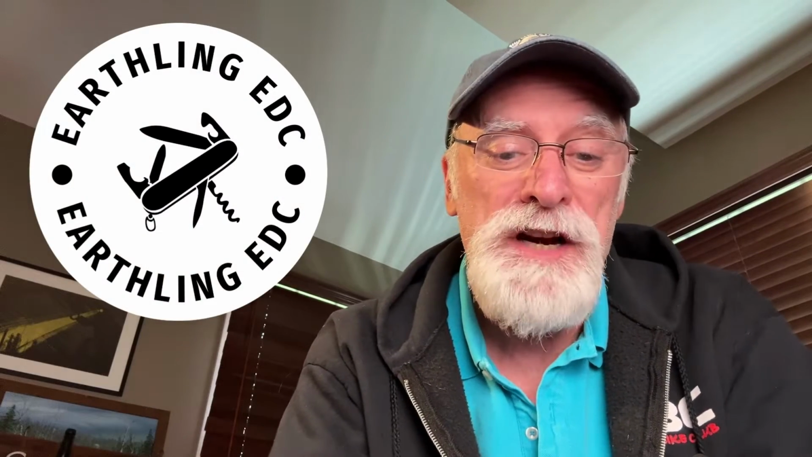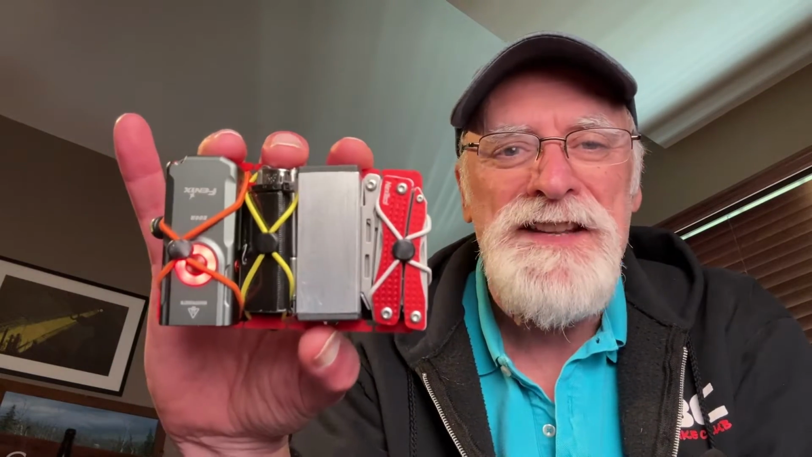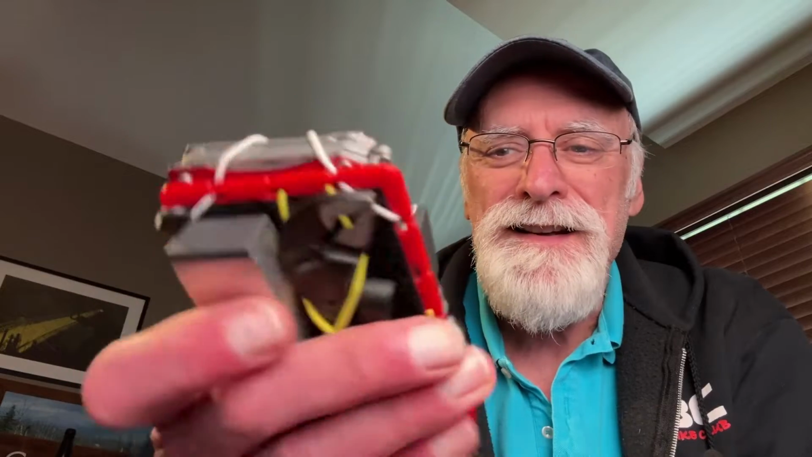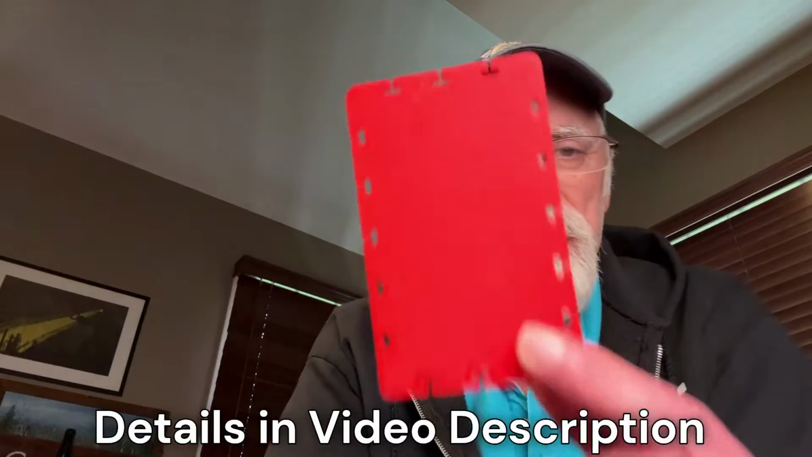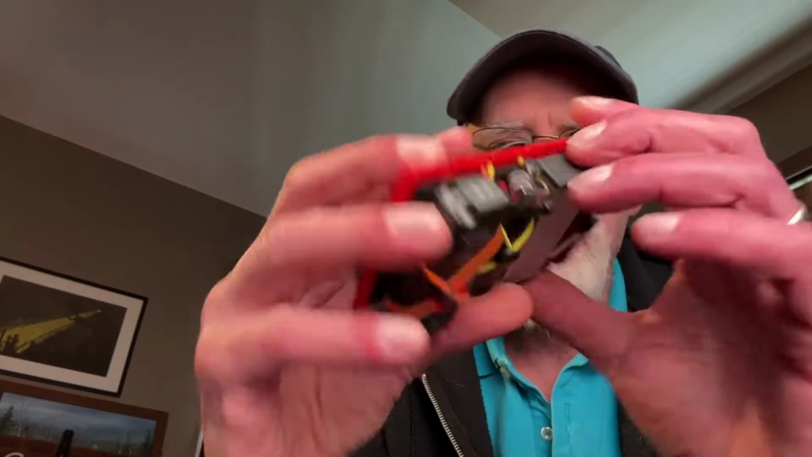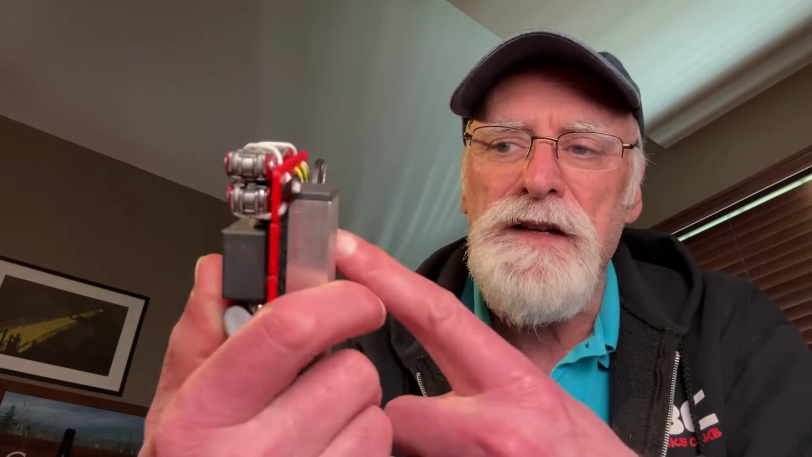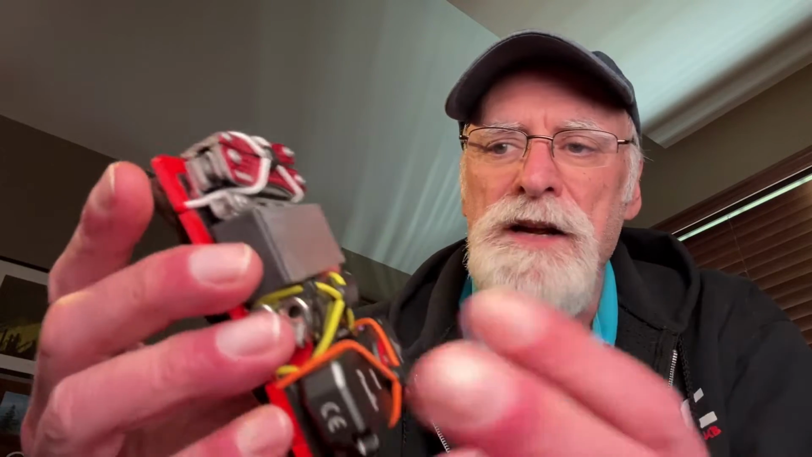My name is Phil, and on this channel we talk about making small, compact, highly efficient EDC kits like this one using mini tools. This is built on a pocket rack design. It's a small plastic card, looks like this one, and you just take elastics and you connect your EDC tools to it. So I've got a little pair of Knipex pliers here. I've got a bit driver in here. I've got some cables, a number of things.